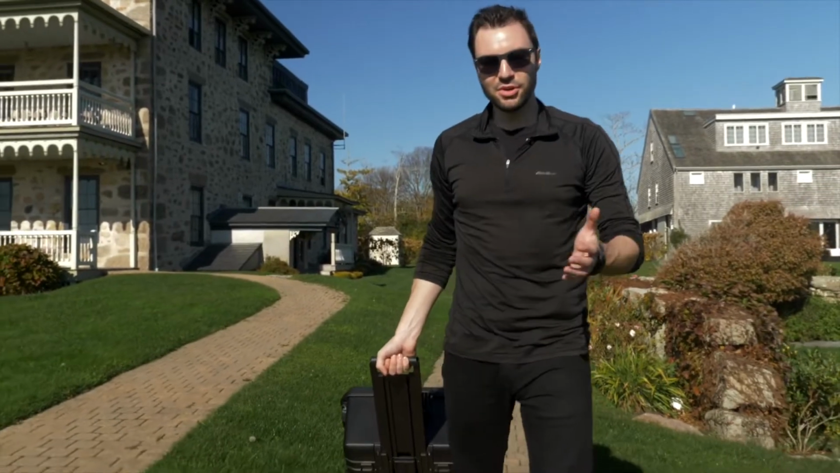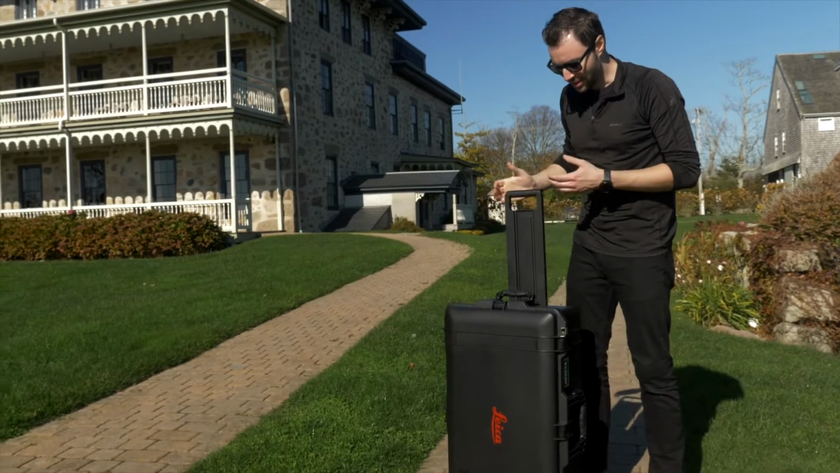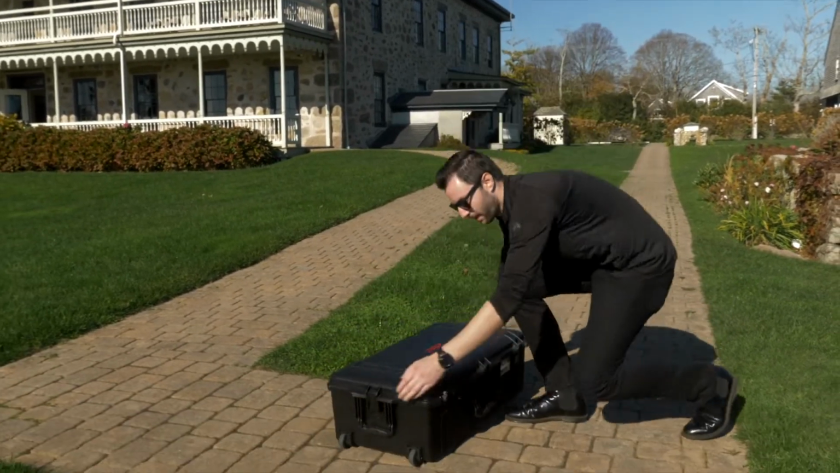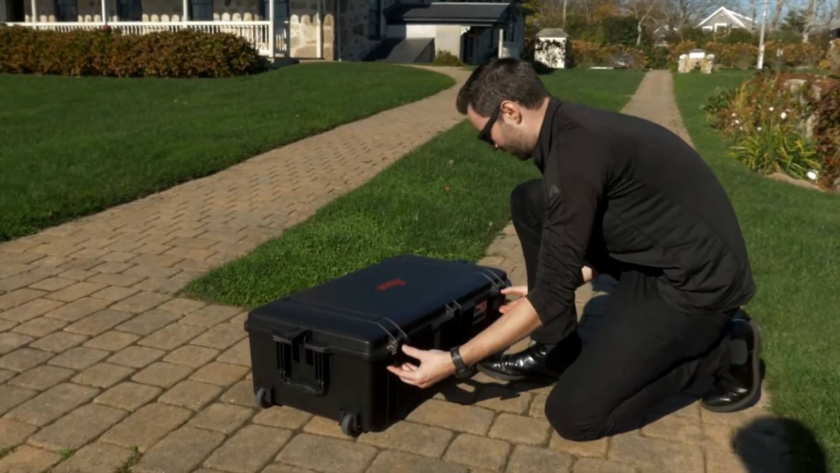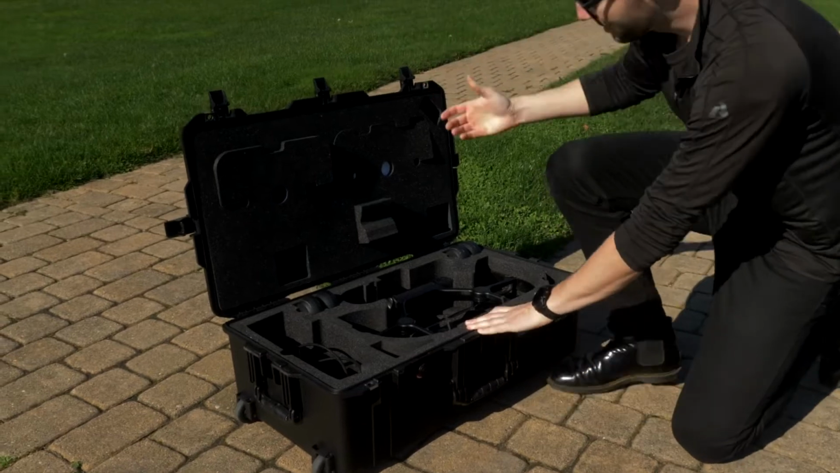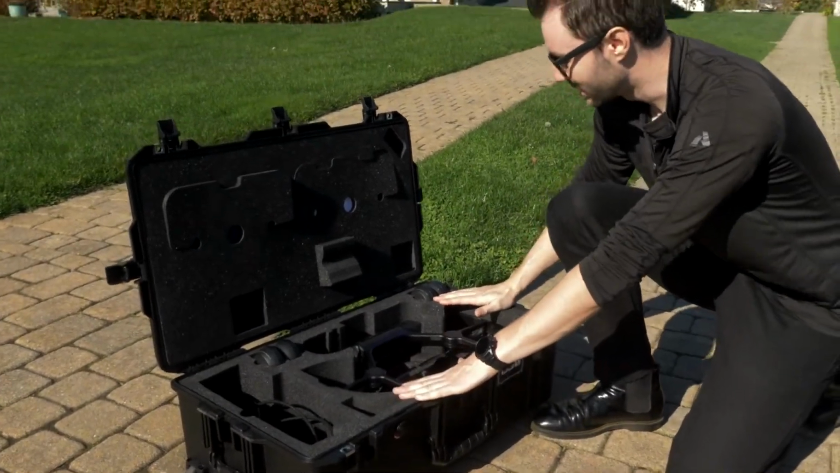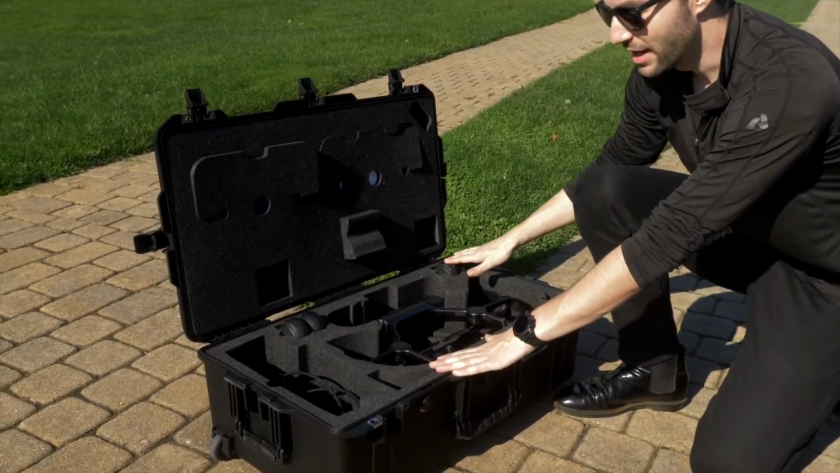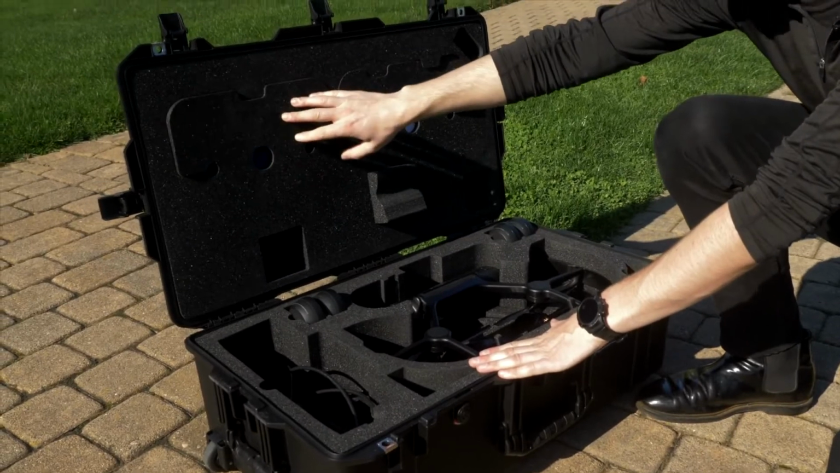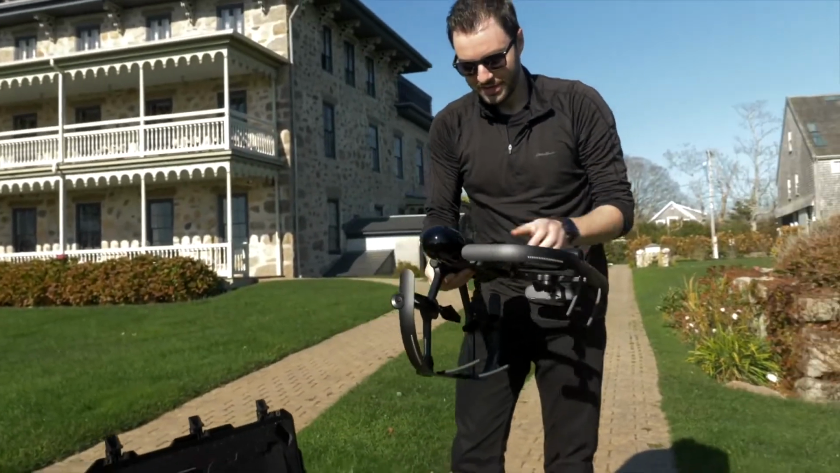So we're here at this beautiful stone house, and the first thing I need to do is get everything set up. The BLK2FLY comes in this really nice and sturdy travel case, and if I open it up, you can see that the wings of the BLK2FLY fold down so that it fits in this case and it's still very well protected. It's also got some spots for extra batteries, cables and chargers, and it's even got a spot for your iPad. So if I take it out, you can just fold the wings out,